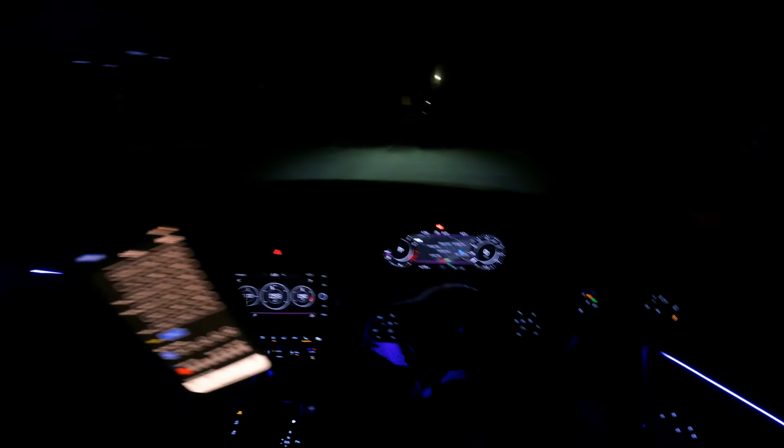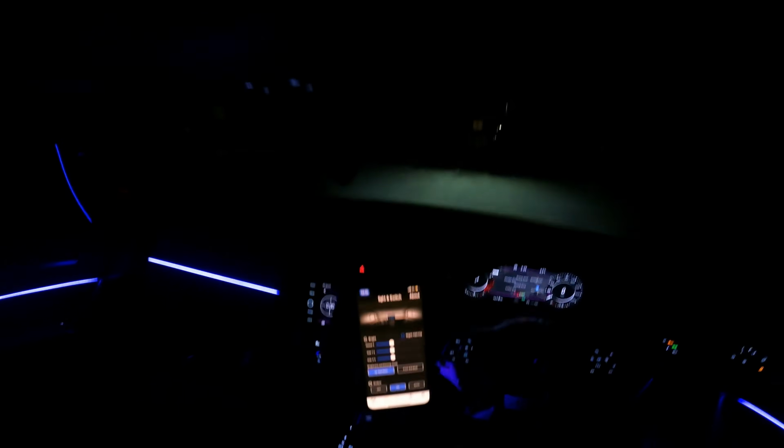You can also change the color of the footwell lights, but I don't want to touch them because they're the perfect color for me right now, so we're going to leave it like that. And then you can also adjust the brightness of everything, front and back. You can switch them on and off. So yeah, this is fully legal. All of this is legal for your car.